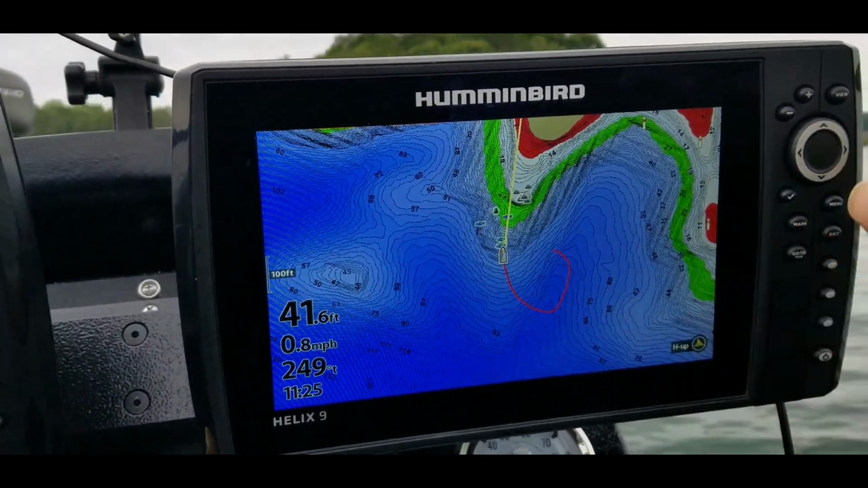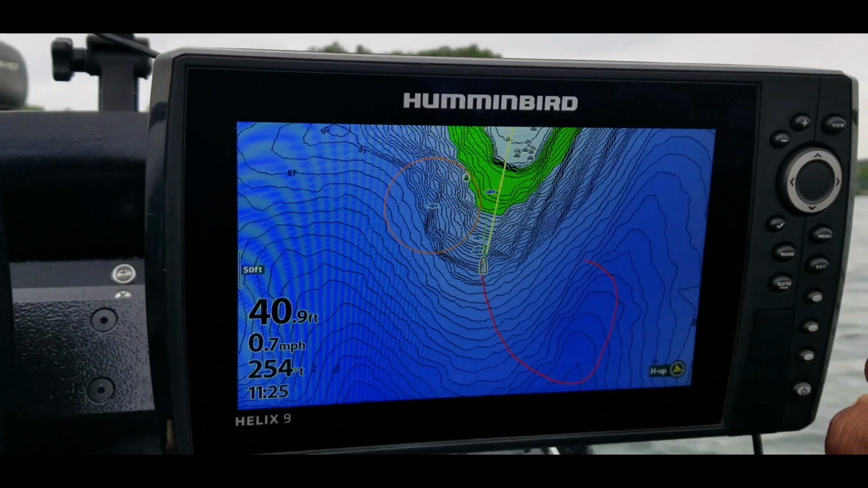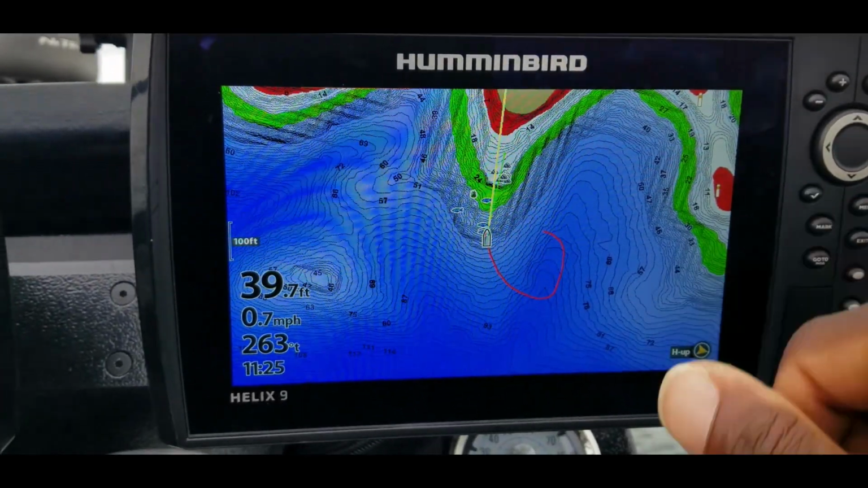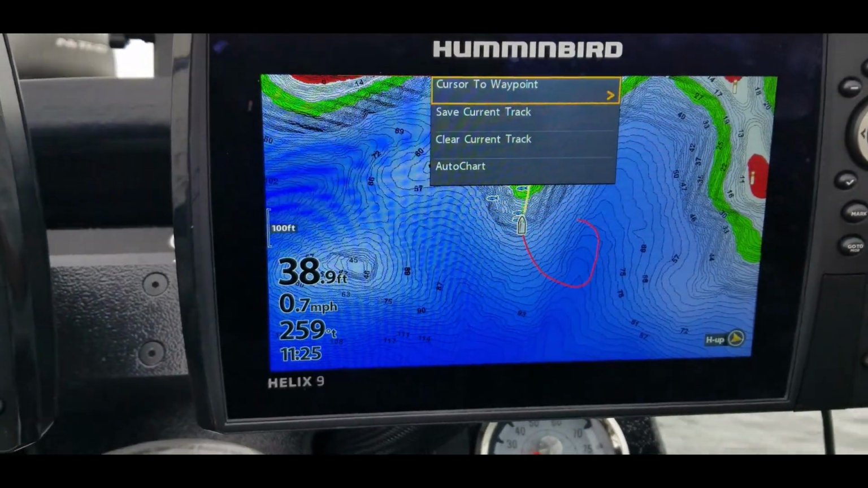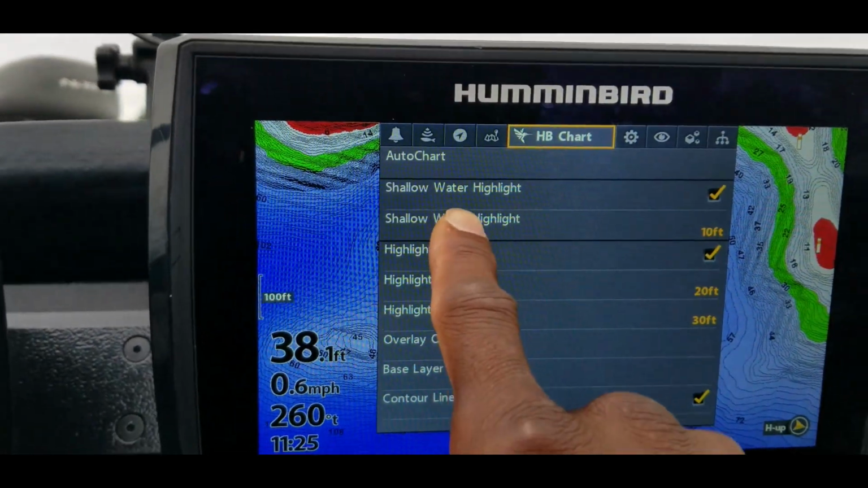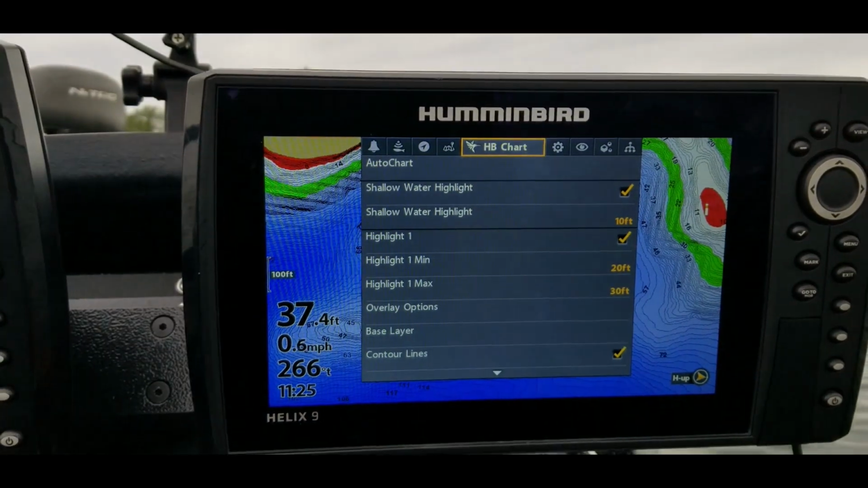So what we're going to do real quick is just scan this point. And as you can see, I went through here and marked a few things that I kind of saw already. And the other thing you guys were asking about is my settings. So let's just take a look. Hit the menu button twice, go to HB chart, and you can look here. This is a Helix 9 G3N unit.